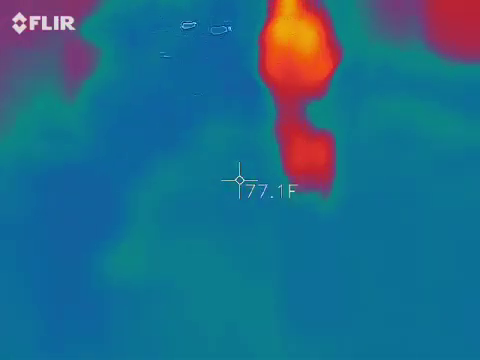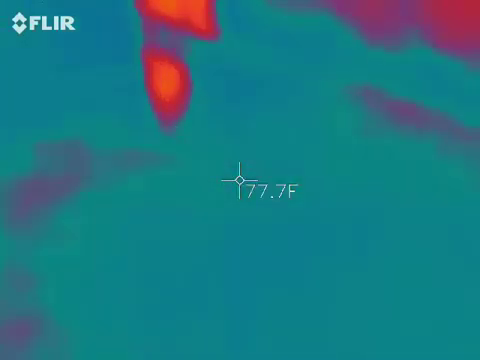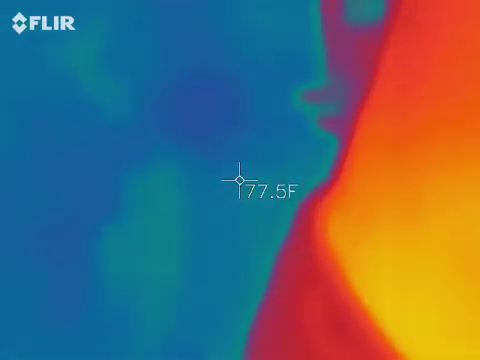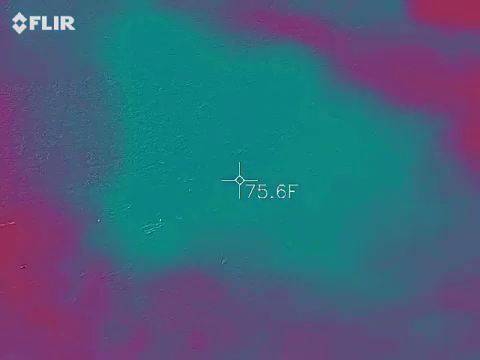I got a low battery alert. You got a low battery alert? Yeah, it said it on the top of it. It's about half. It said up here it was like low charge.